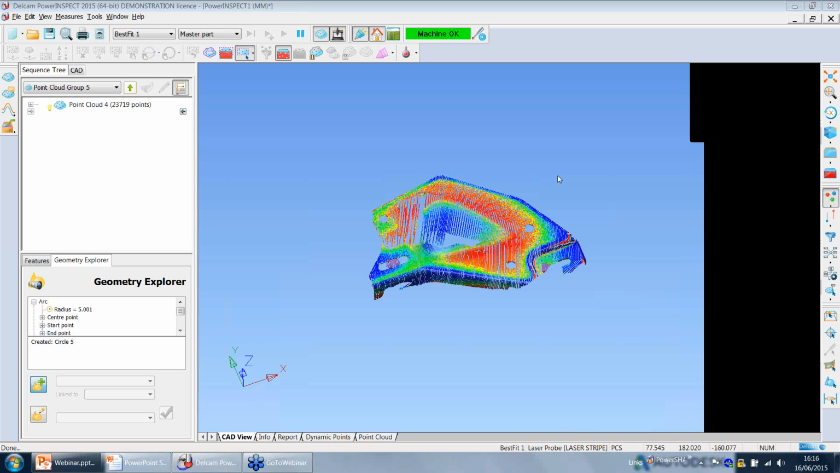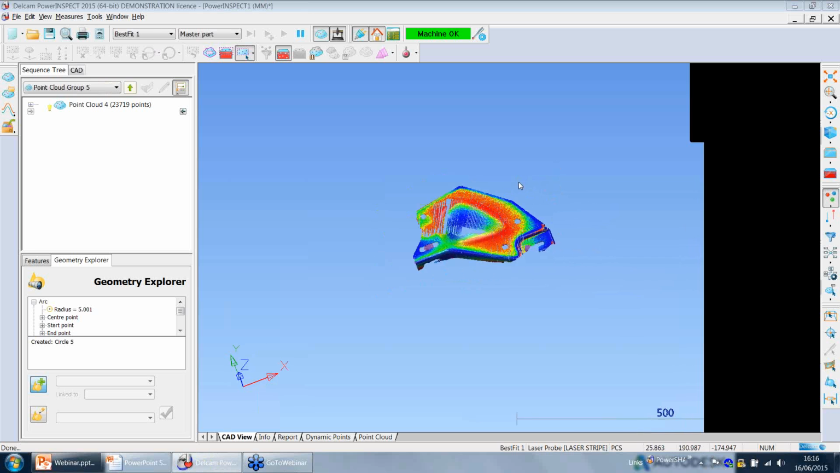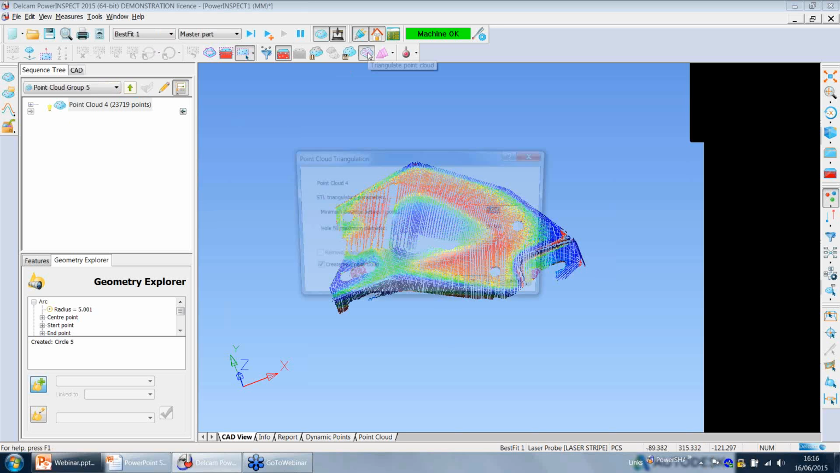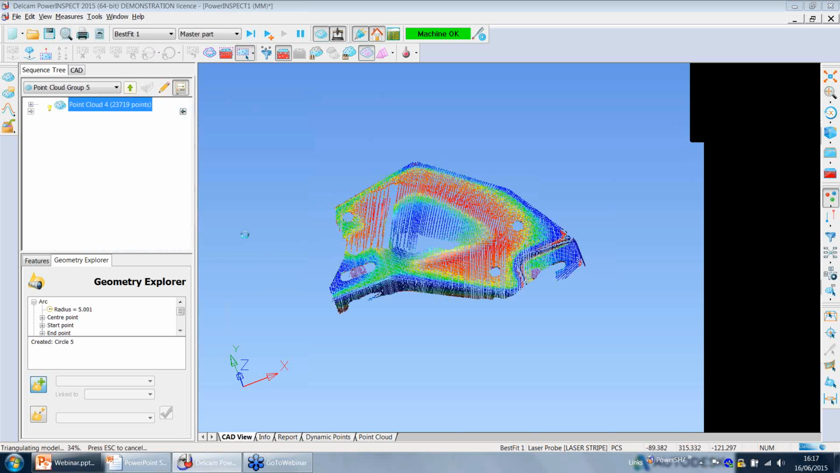Okay, so after this, I said previously that we can triangulate points, so we can get a mesh from a point cloud. That's even easier, just one click. We select the point cloud that we want to triangulate, and then we click on triangulate point cloud. The dialog that we saw in the slide previously just comes up, and if we are happy with these options, just click OK.